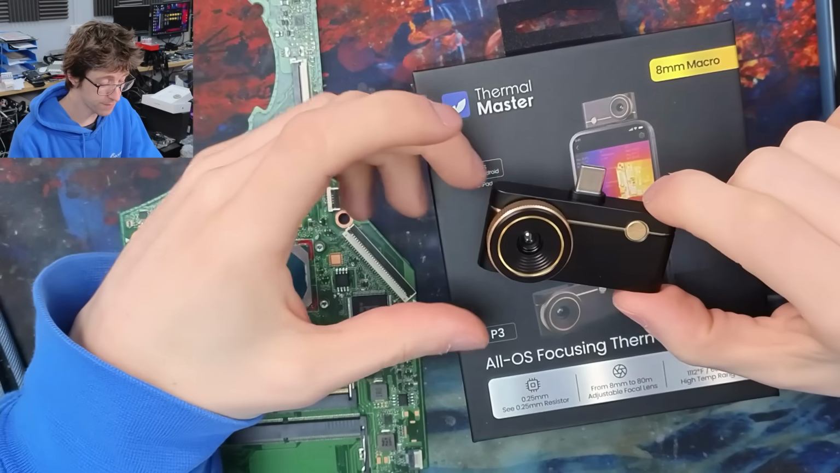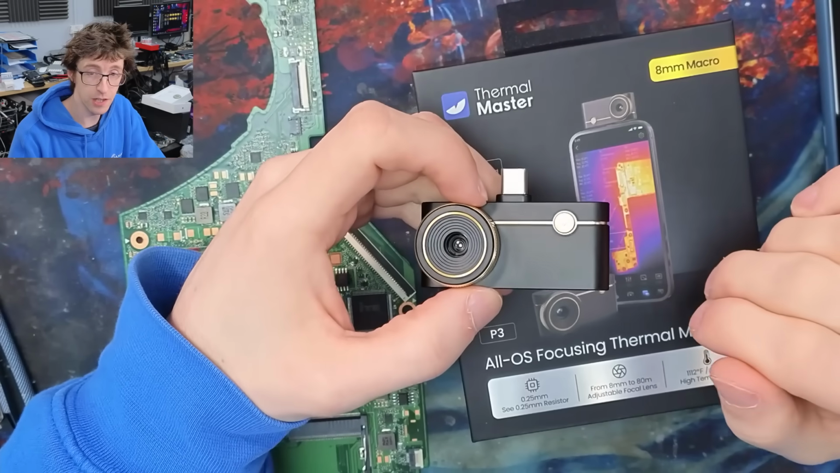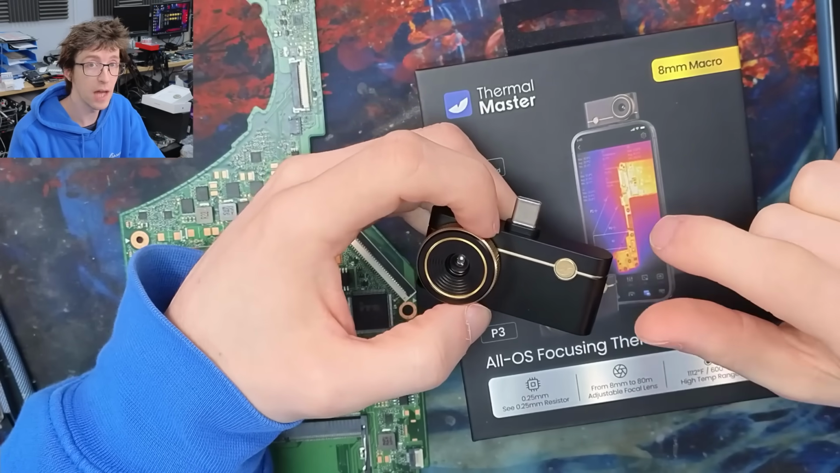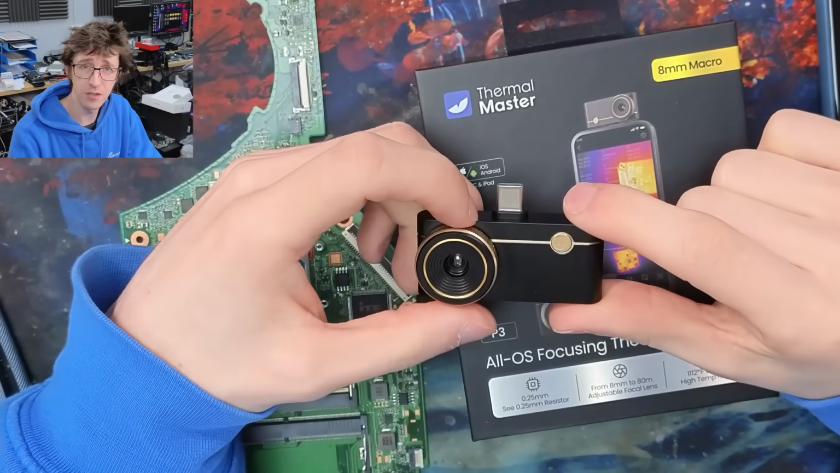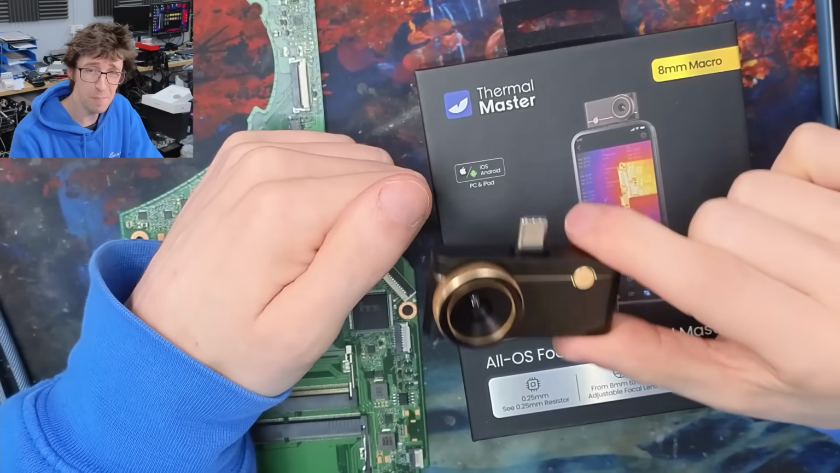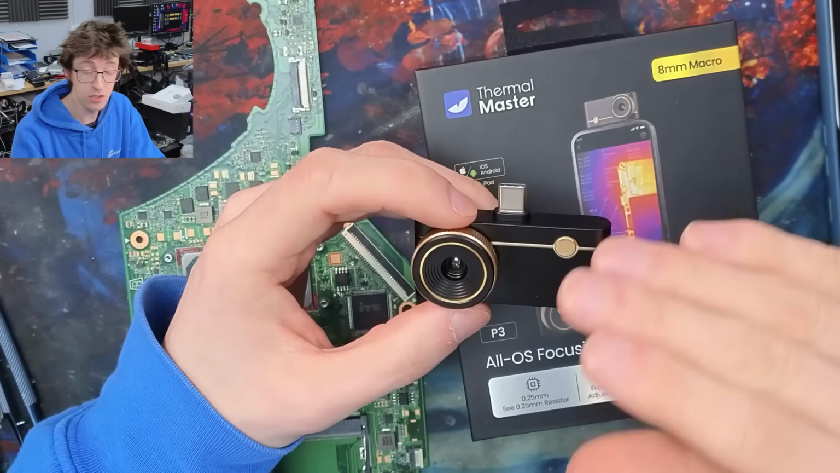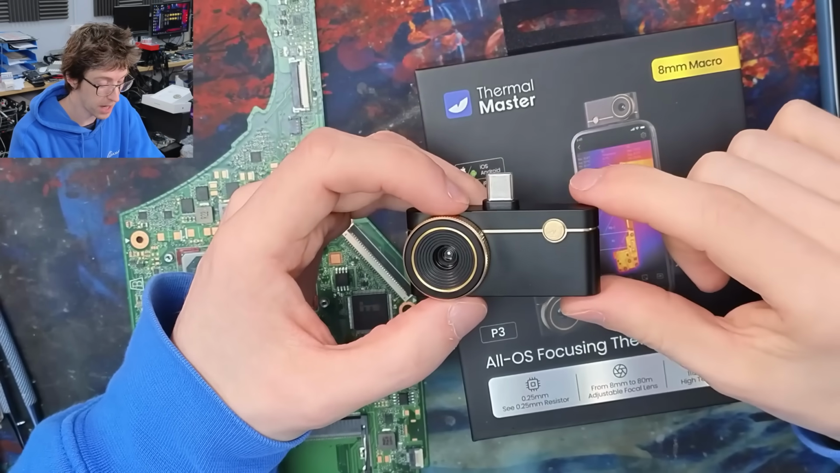So in terms of price and value, the Thermal Master P3 comes in at £280 list price, and you may be able to find it a bit cheaper than that if you go directly to places like AliExpress, but you can find it at that price on Amazon UK, so that gives you a rough idea on what to expect. And that's a very comparable price to its competitive products, like the P2 Pro. However, I believe this is giving a better picture than the P2 Pro does. And the variable focal lens, I think, is a lot more versatile and gives you the distance that you want rather than the distance that you have to go to in order to get a clear picture.